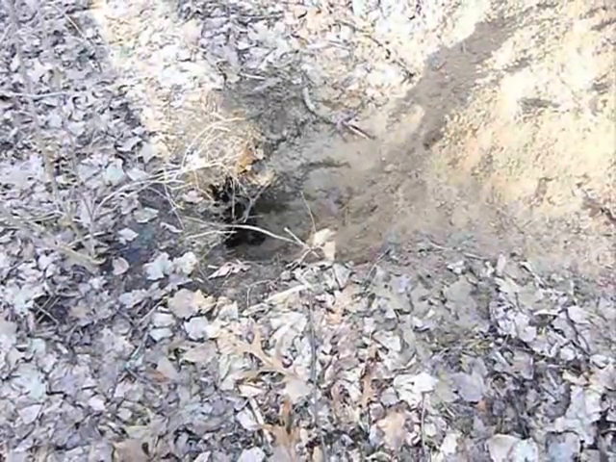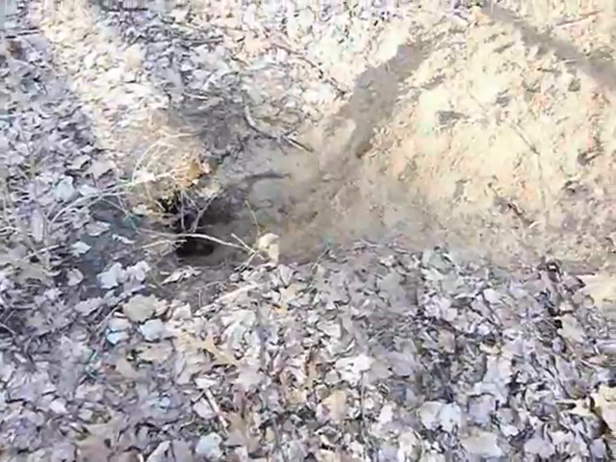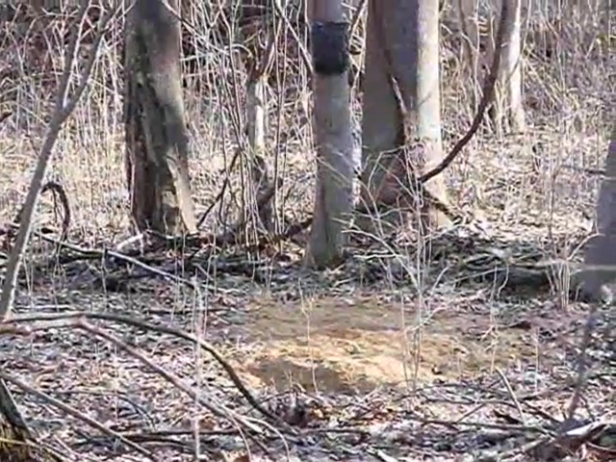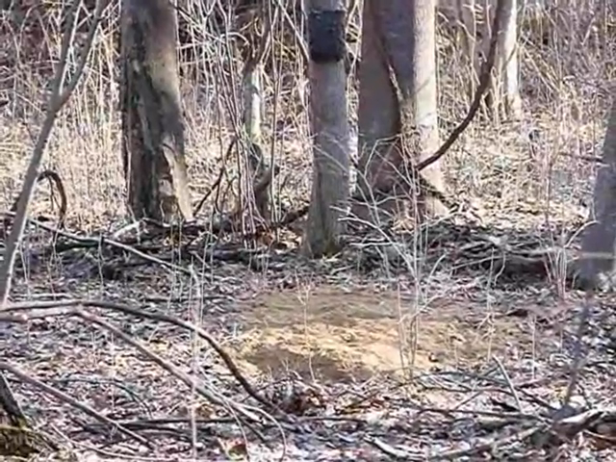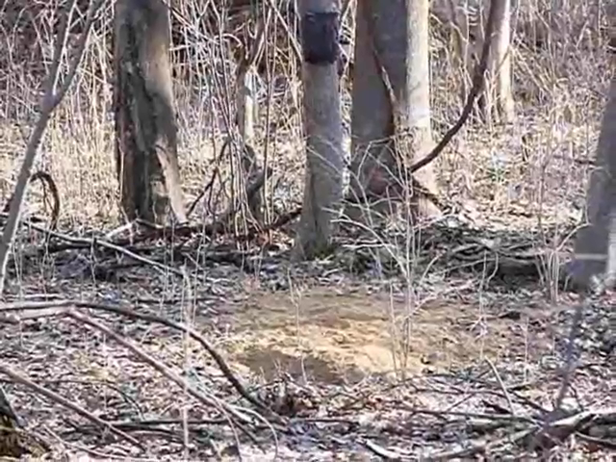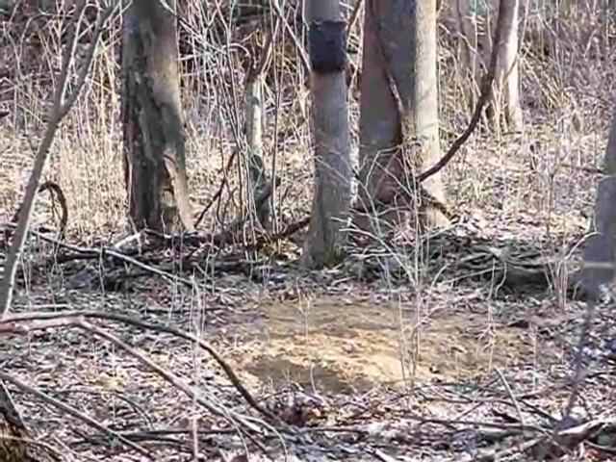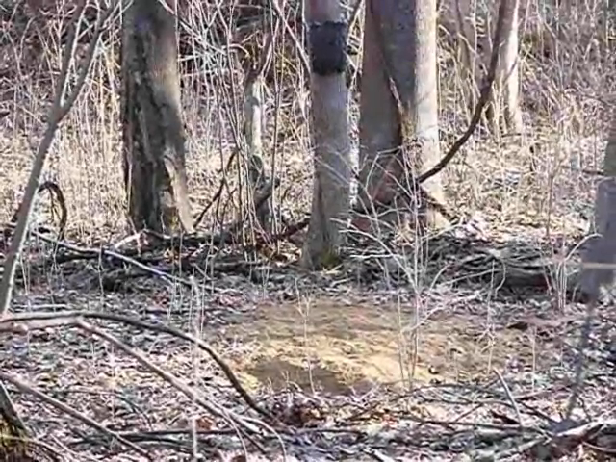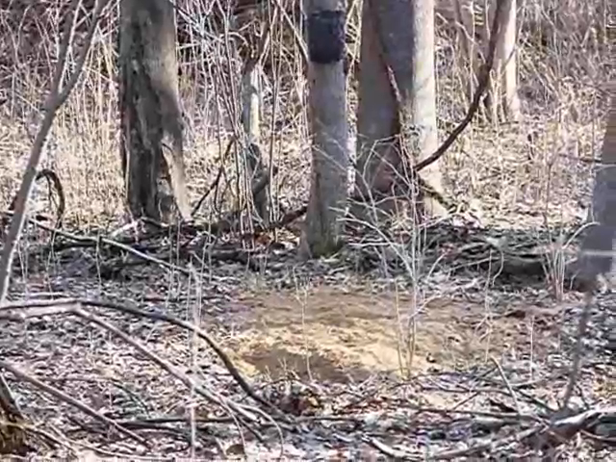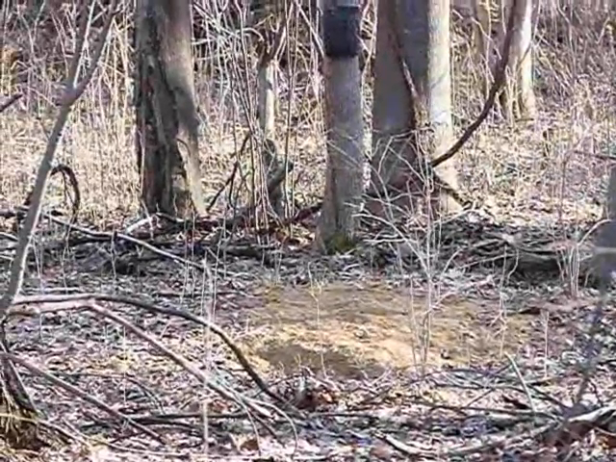Let's see if I can find somewhere to hang a camera and sneak back out of here. And you can see I got the camera mounted right there in front of the den. There's also a good deer run cutting across in front of it, but I had to angle the camera so far down, I don't know that it'll catch any deer walking by or not. But we'll see how it works out.